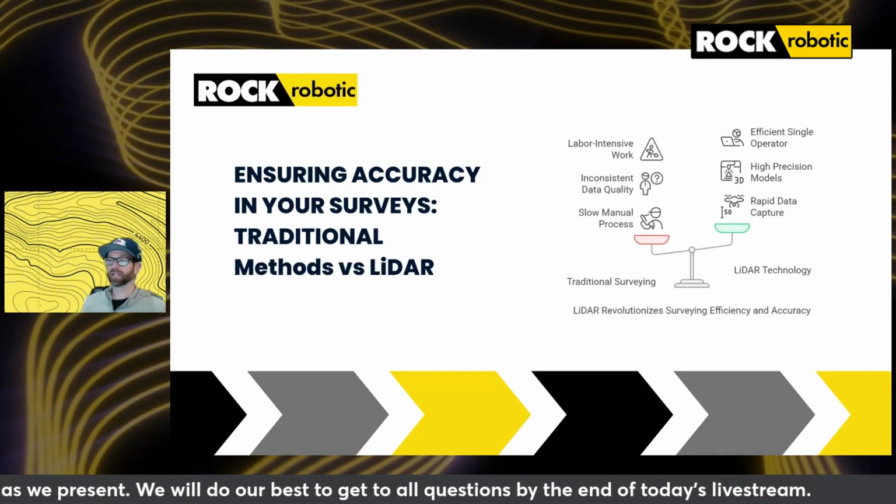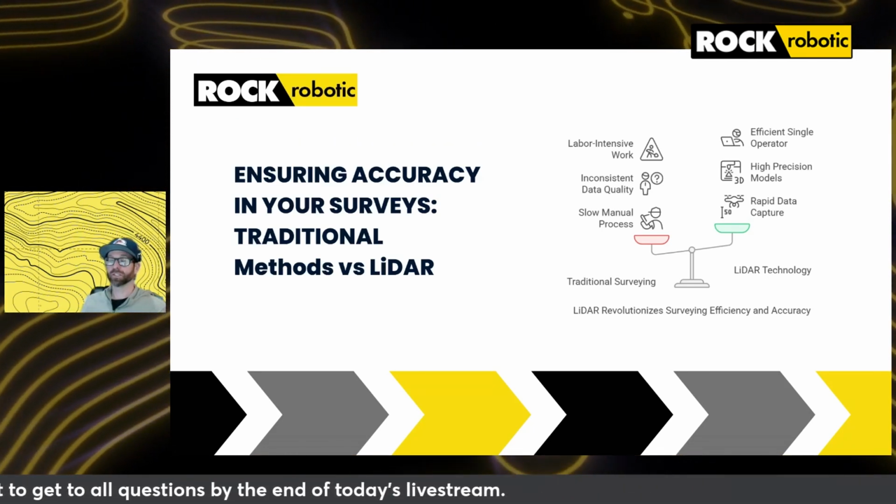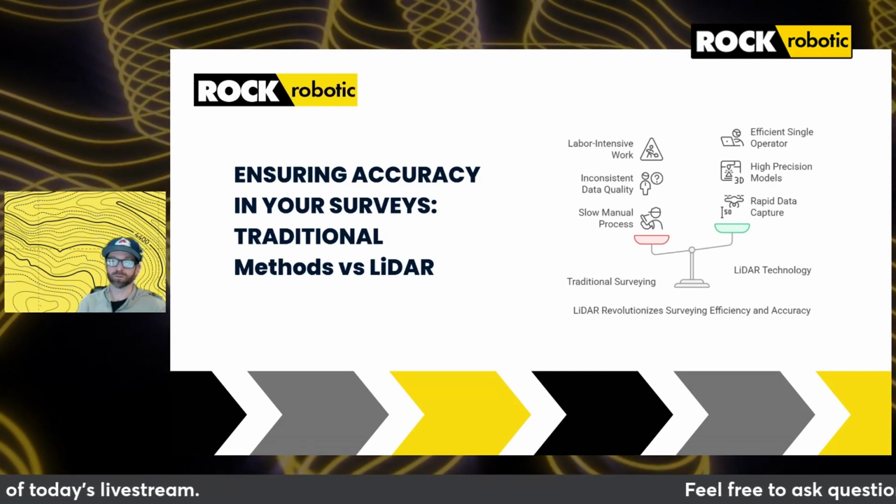In essence, LiDAR technology addresses many of the pain points associated with traditional surveying by offering a faster, more accurate, and comprehensive solution.